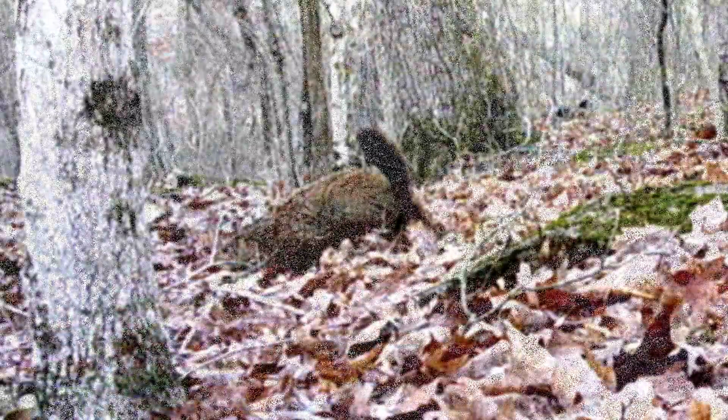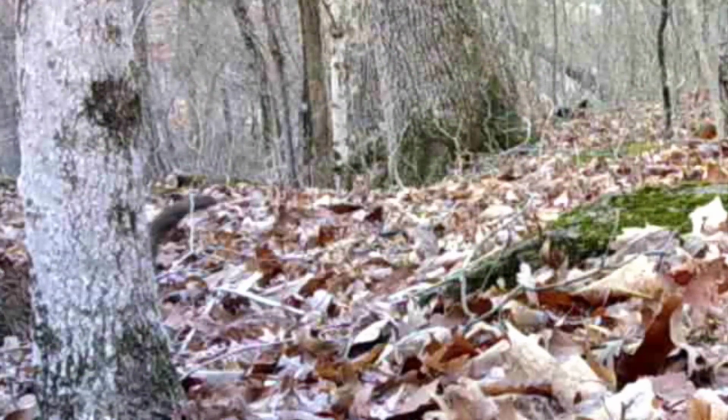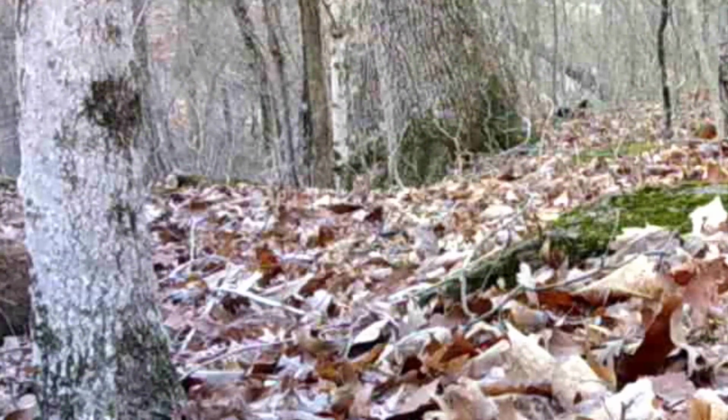Tree bark. He's just coming and going. Seems happy, his tail flapping around there. And I'll catch him well on a rainy day off in the distance, moving through the woods. Glad to see him up.